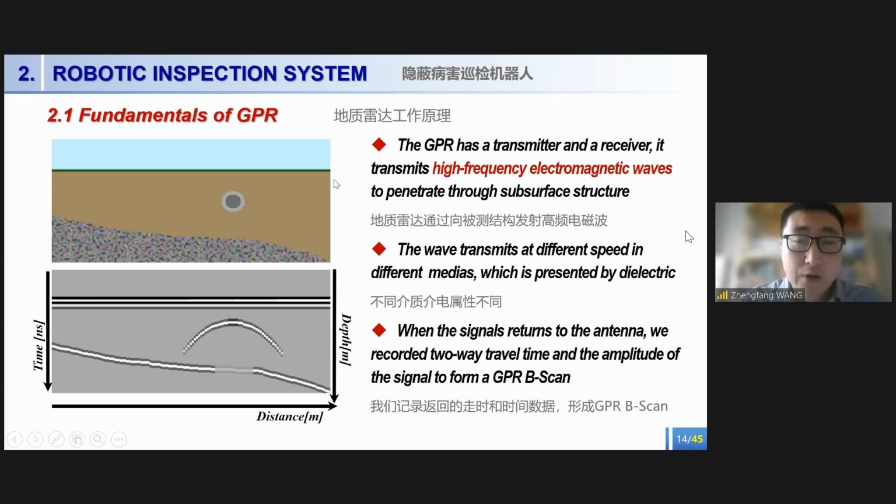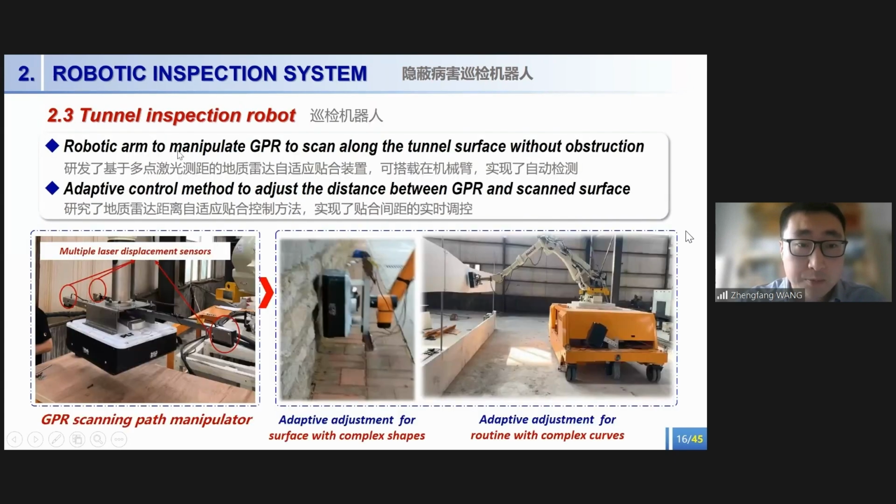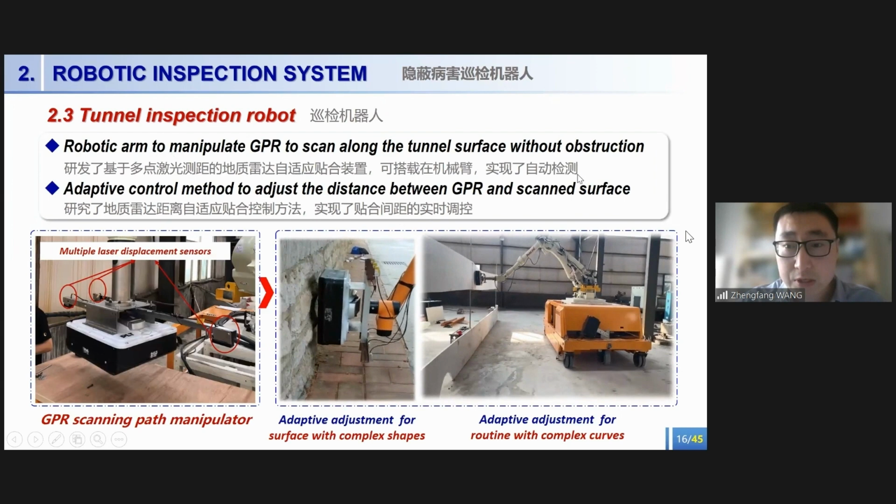Then we developed our own GPR device. It is a compact GPR device, integrating the control unit and the antennas. It can be equipped on robot arms for automatic inspection. We utilize the robotic arm to manipulate the GPR to scan along the tunnel surface without obstruction.